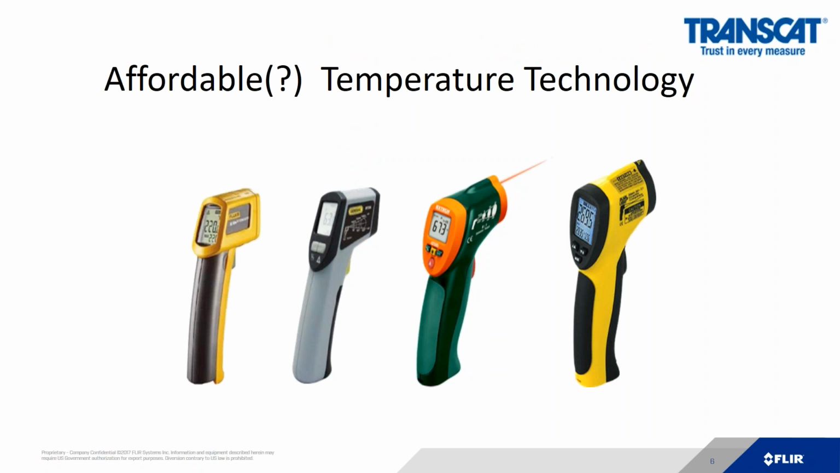And when I started in this business and cameras were selling for $56,000 and then $25,000 and then $10,000, everyone recognized it would be valuable to have a device that can do non-contact temperature measurement. A rhetorical question to the group right now would be, how many of you have or have used a spot temperature gun within the last year? My guess is quite a number.